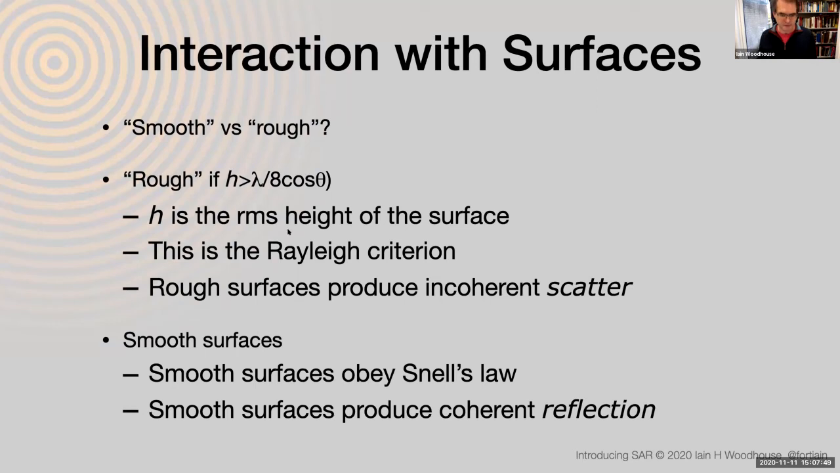I won't explain in this course where that comes from. The key thing to note is that you've got two terms. You've got an incidence angle in here, so incidence angle has an impact. But the key thing is that you've got a wavelength of the electromagnetic radiation that you're using, and you've got an H. H is the root mean square height of the surface. So it's one measure of the roughness.